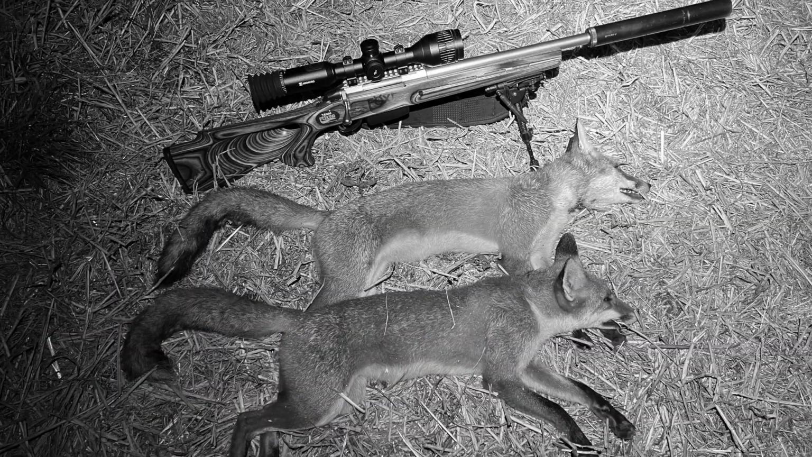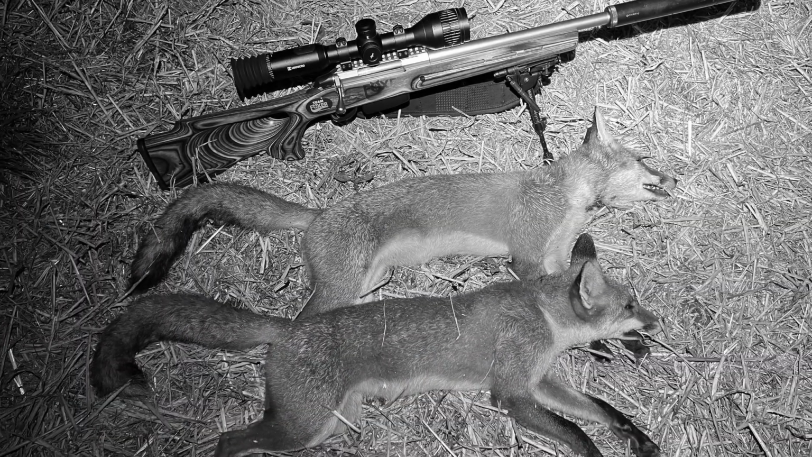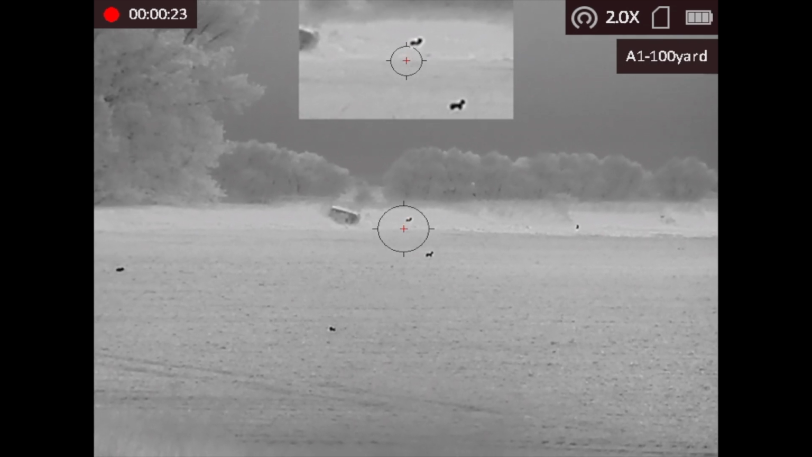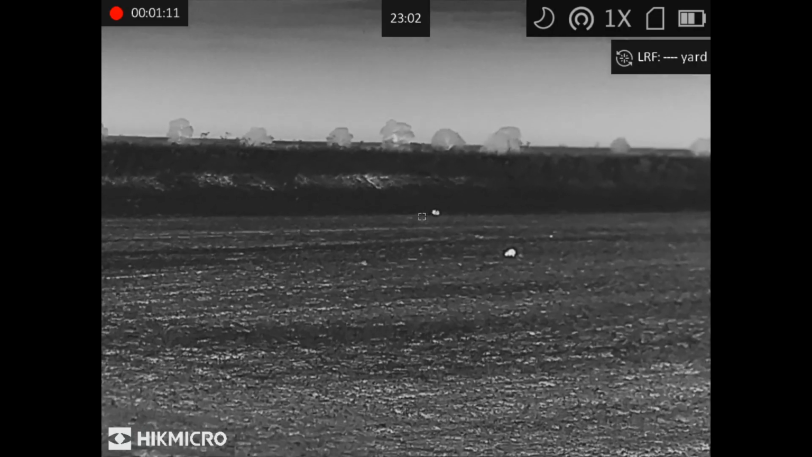Just using the laser rangefinder to rangefind it back to the truck for the exact distance. 231. Well, just like previously, we were out early, caught up with these two youngsters, so that was a good result. We were going to go home, but then the rain subsided, unlike Dwayne, who sent me this video clip because we were actually out the same evening, so he had to go home. However, the rain did pass for me and Steve, so we carried on.